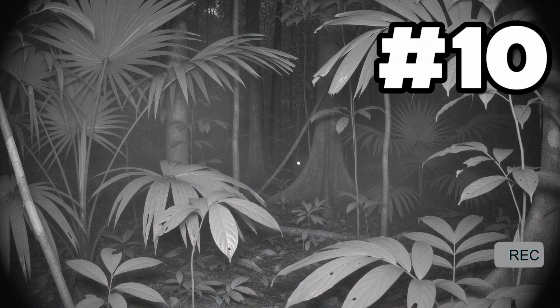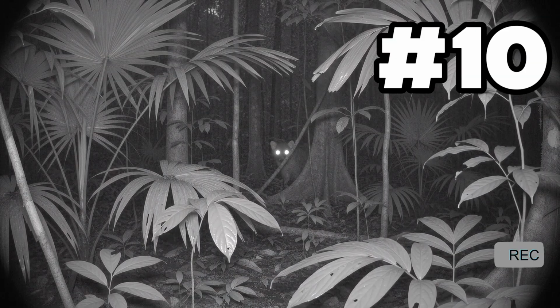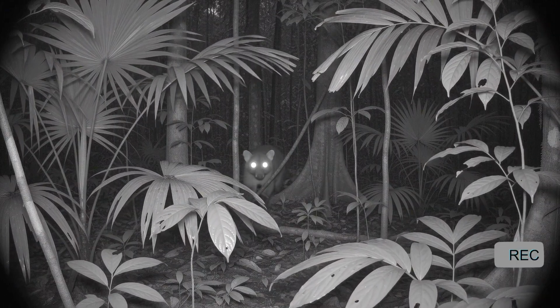At first, only two bright points can be seen in the darkness. They move slowly between the trees before the animal finally steps into view. The eyes are not producing their own light.